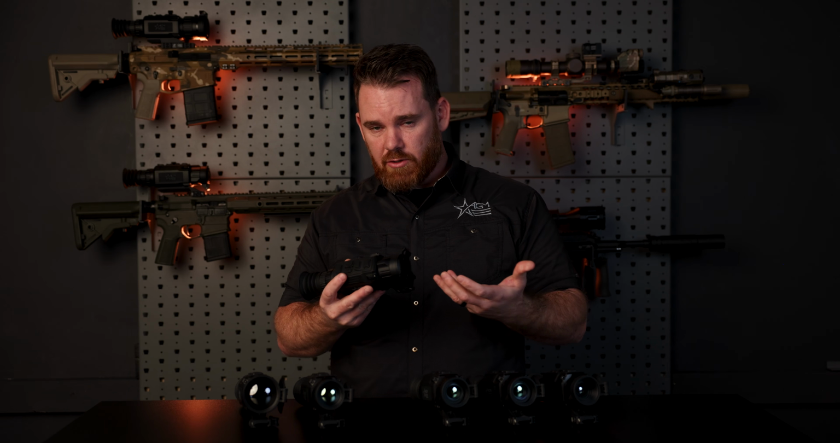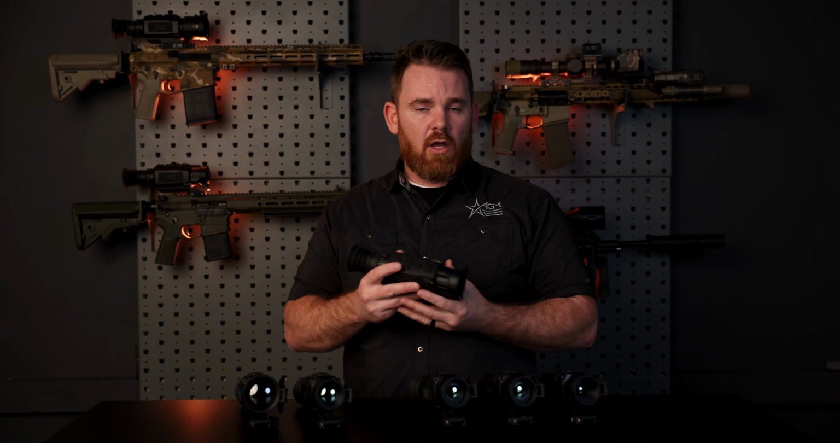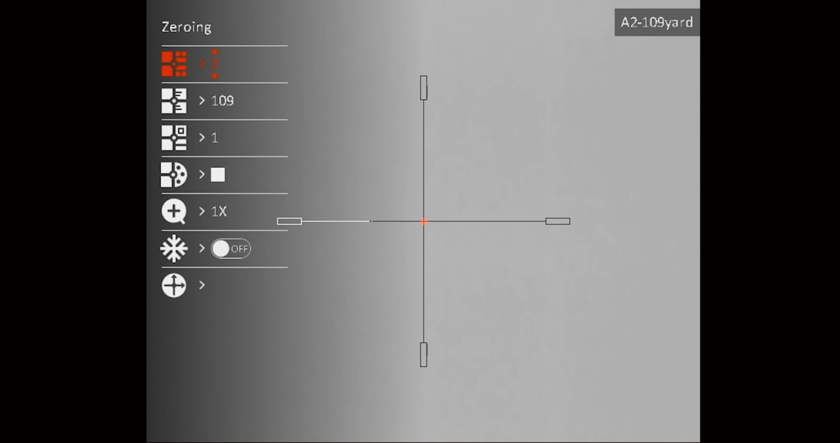Now, with that user interface, you still get your 5 reticle profiles, and within each of the 5 you have 5 subsets that you could save. And what that basically means is that you get 25 reticle saved options. So that means you're still good to go if you want to save a reticle profile and zero it for one firearm or caliber, and then a different firearm or different caliber, which allows you to use the same thermal device on multiple guns. You still get that option.